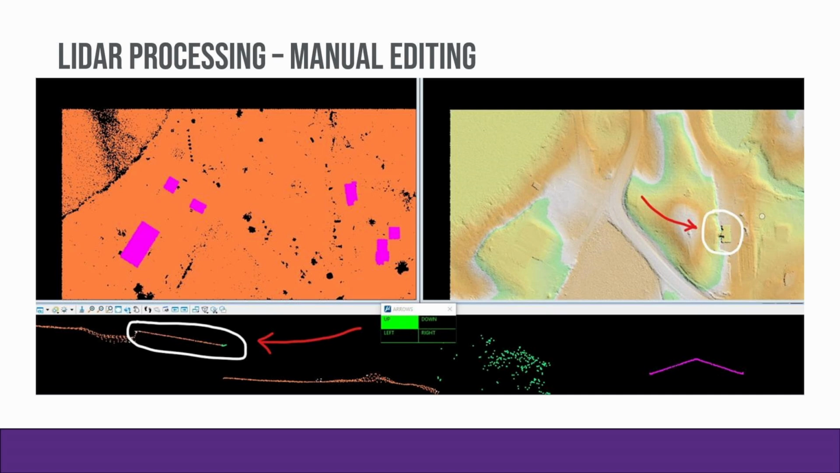So once we've got the data strip adjusted, we'll usually run a DZ raster at various intervals to verify that the strip adjustment process gave us a good result. And then we'll move on to actually classifying the LiDAR. So we use macros to do this for the most part. The best macro is going to get you maybe 90 to 95% of the way there. There's still 5 to 10% that's going to be technicians going in and manually editing the ground class.